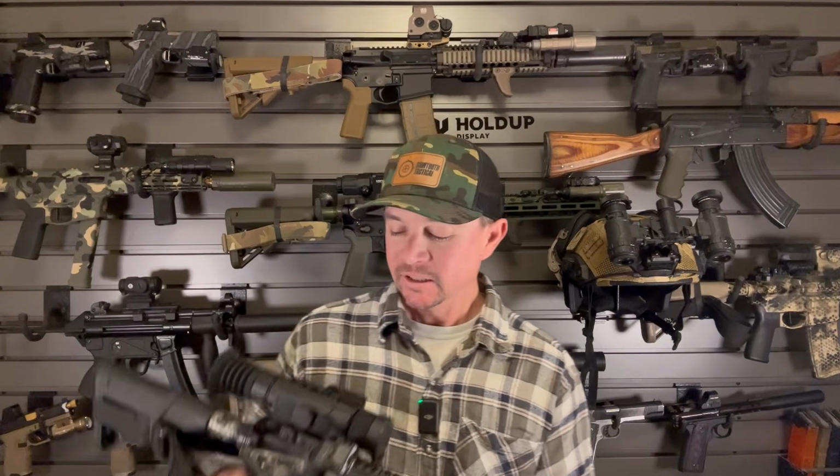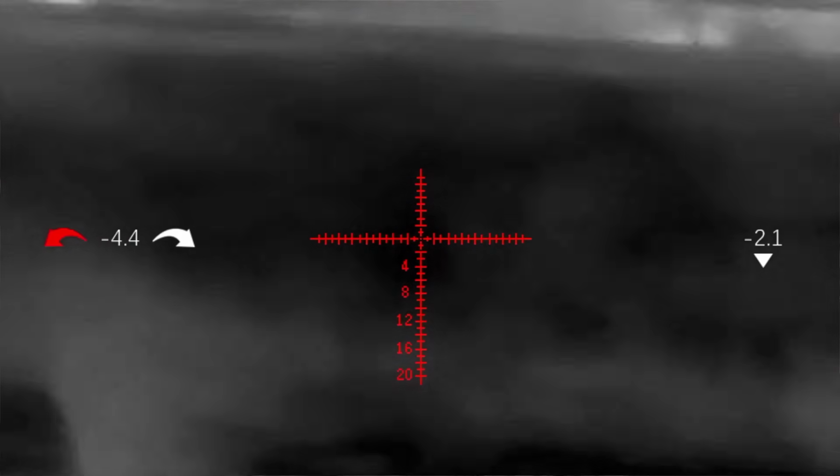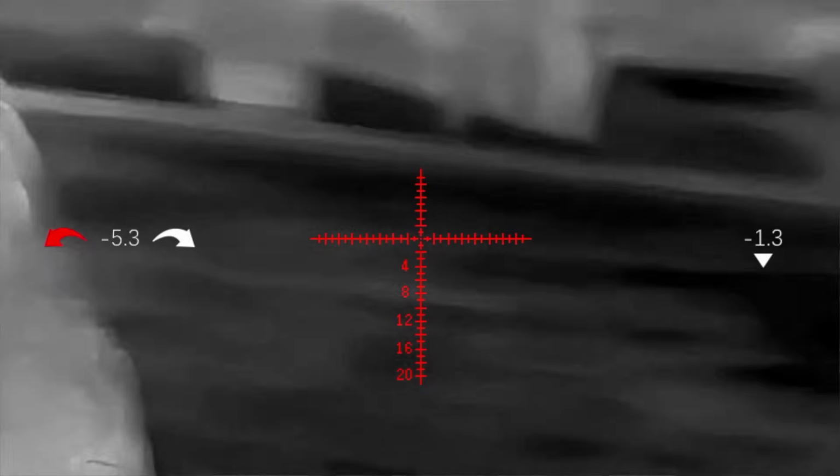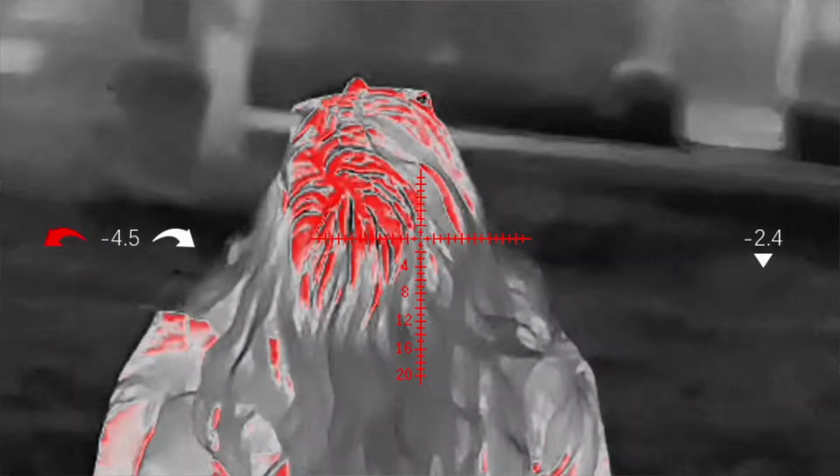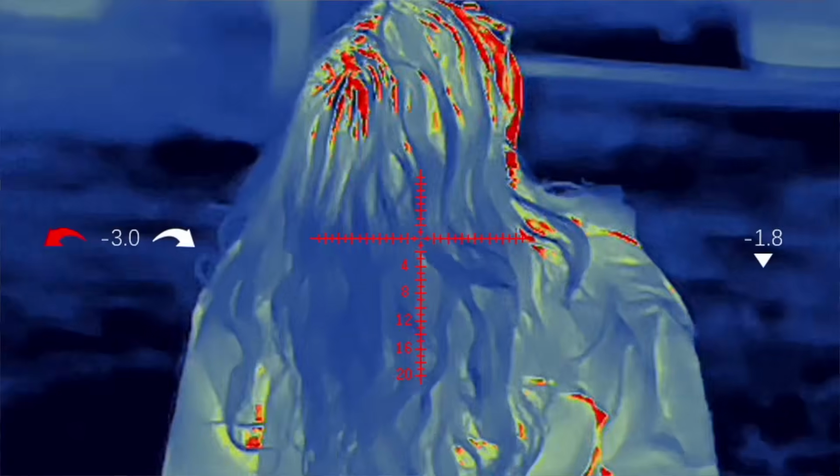This is the Hydra HS225R from DNT. And thermal, I mean, a lot of the things I'm going to say in this video, I kind of said in the last thermal video. It's like magic. It's absolutely incredible. In a similar way to night vision, you can see in the dark. But also, like I said, this time I shot it during the day.